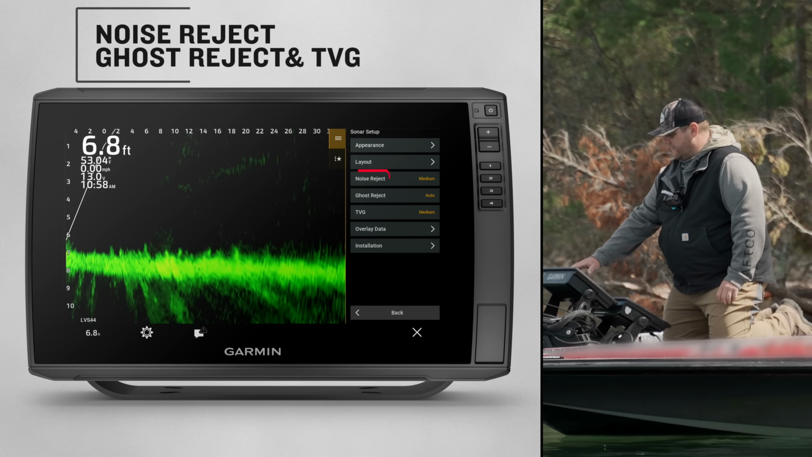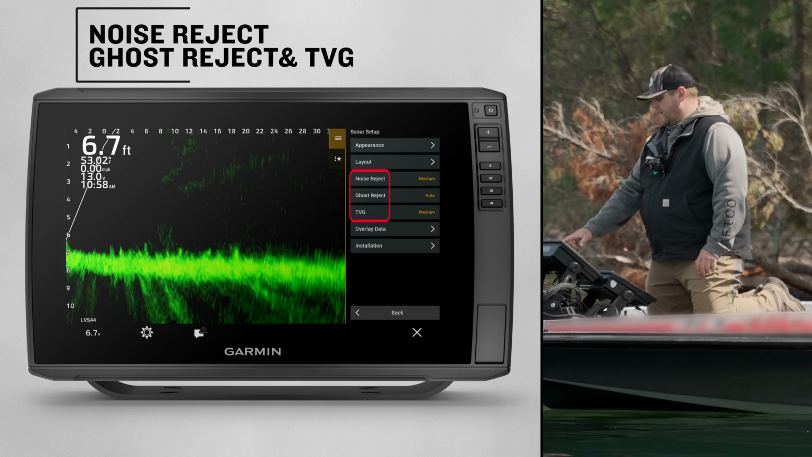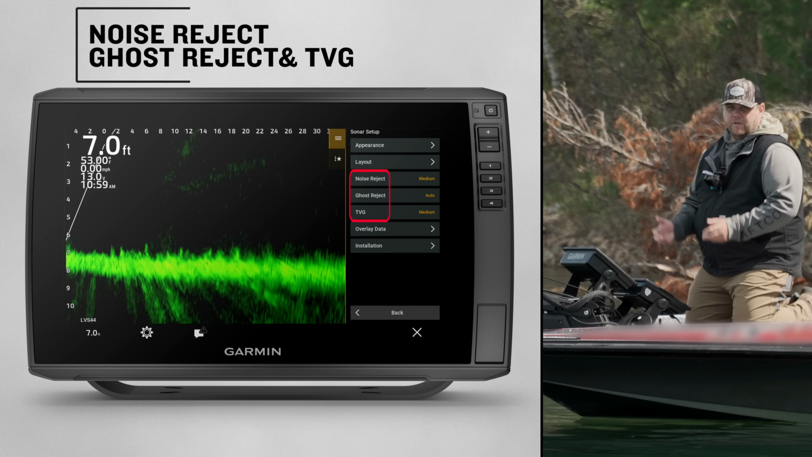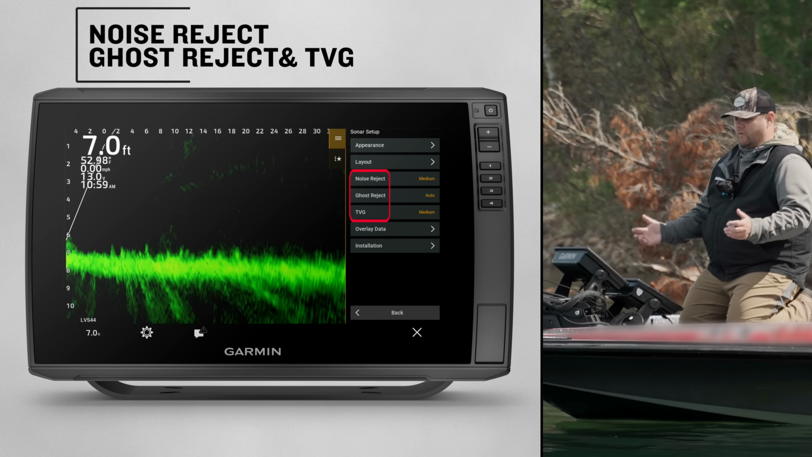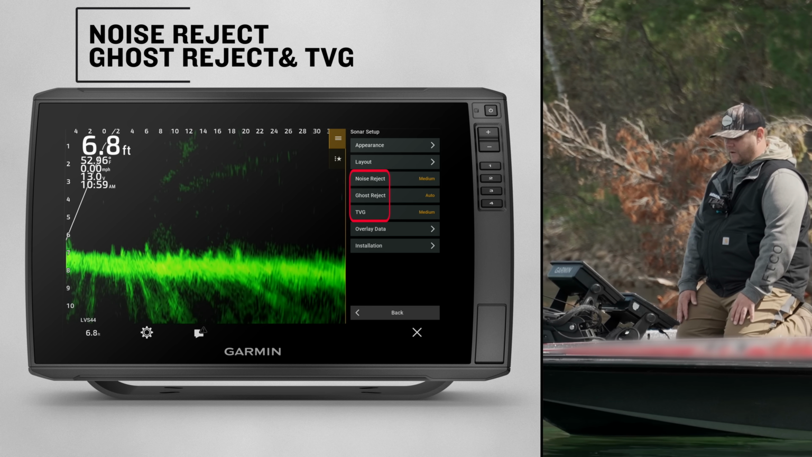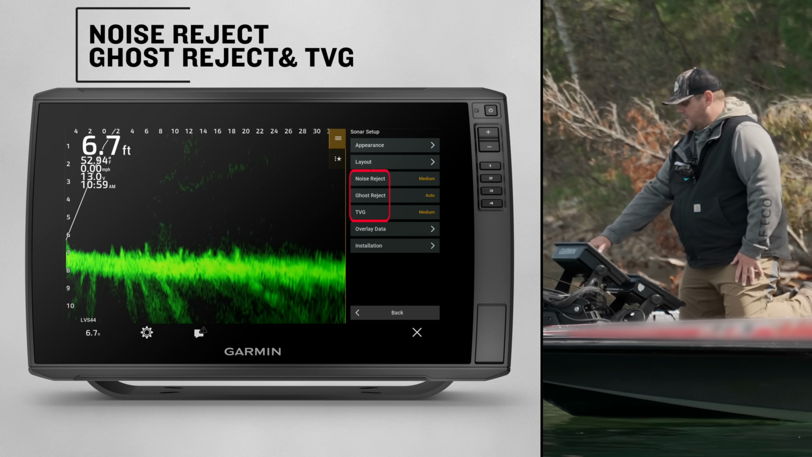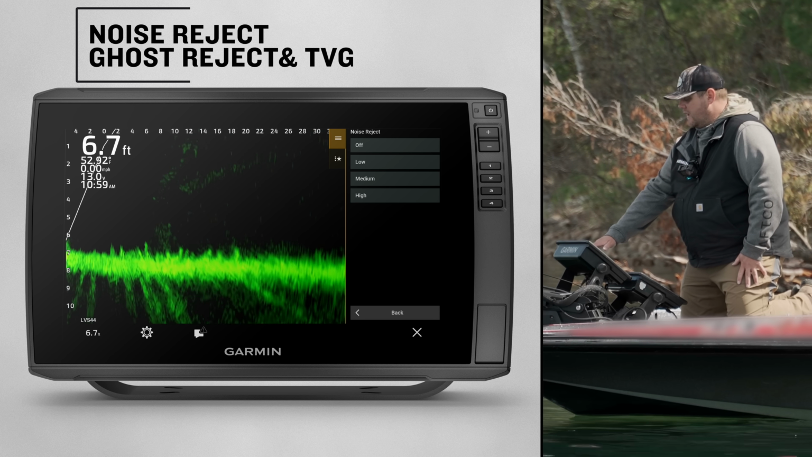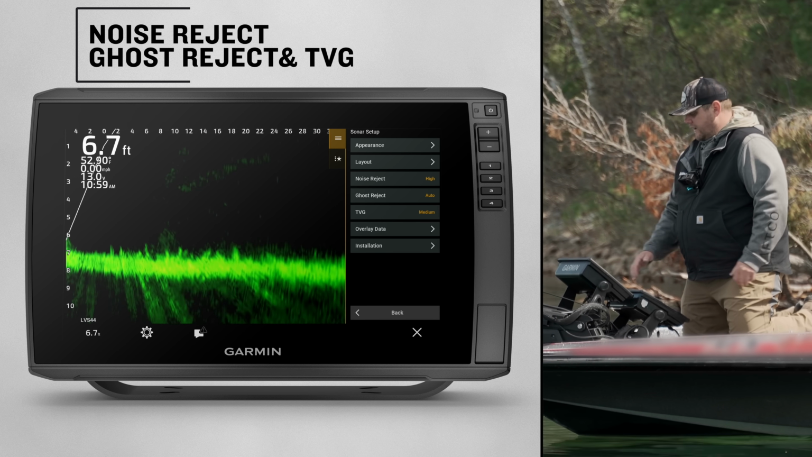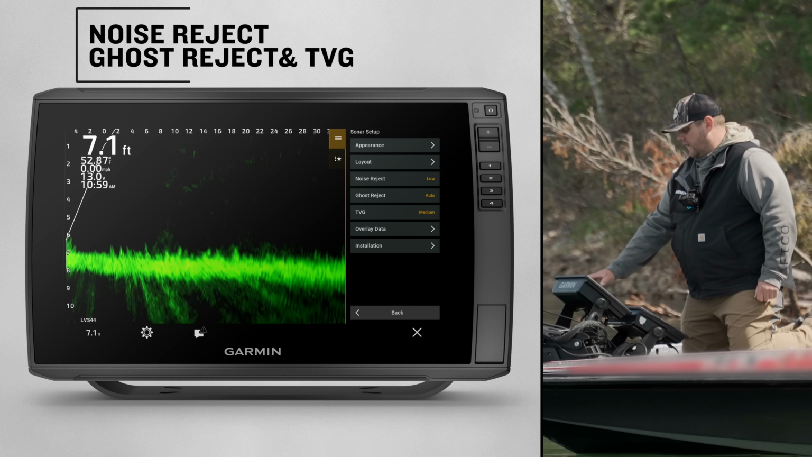And then, you know, we've got our reject. So these are kind of our filters, right? We've got noise reject, we've got ghost reject, and we've got TVG. All of those are just filters that are helping filter out clutter, filter out noise. Now the Livescope 2 does a really, really good job of doing that already, but if you're getting some noise, we can run that on like medium. We could bring that all the way up to high if we wanted. And you can just go through and choose what noise reject you want.